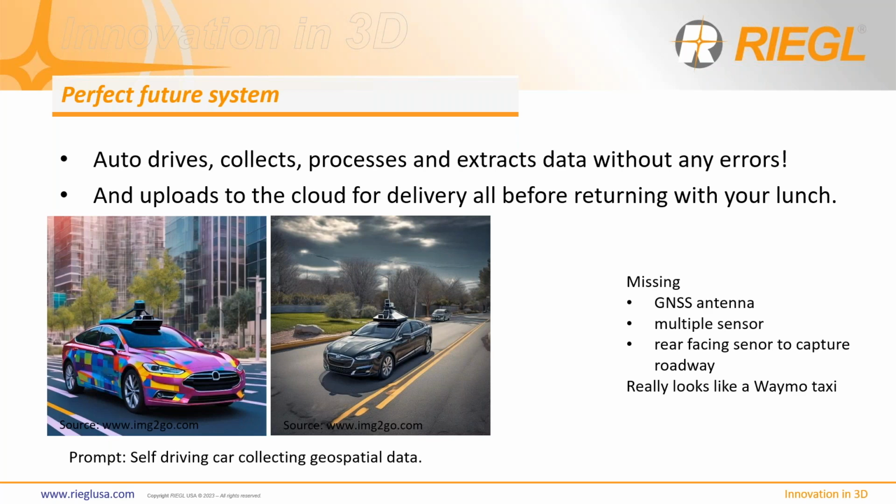But clearly from our application standpoint, we would have to add some other keywords to this phrase to help it find that you need to have the sensors maybe looking out back for road surface scanning. Need to have some additional cameras pointing in other directions to collect different features, things like that. But for the most part, our AI tools are getting pretty good at delivering what we ask it to deliver to us.